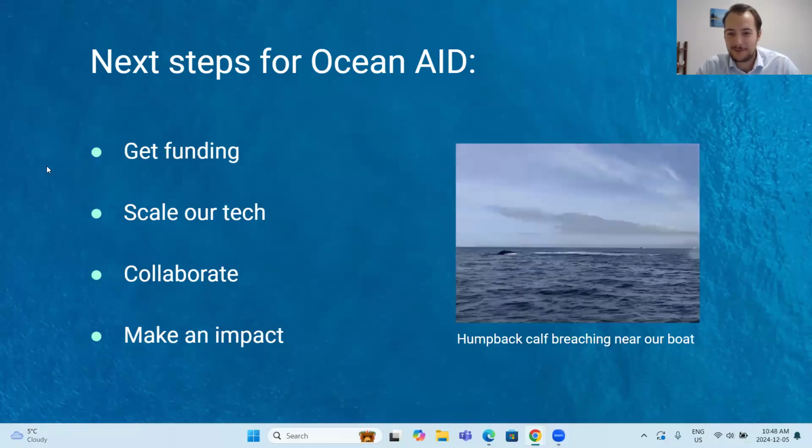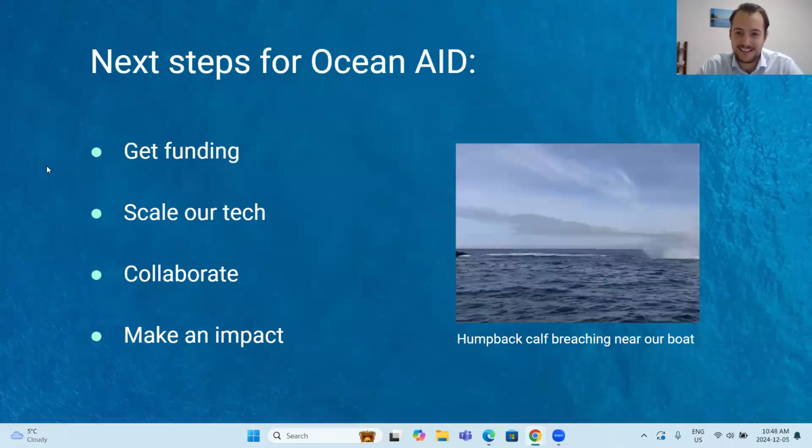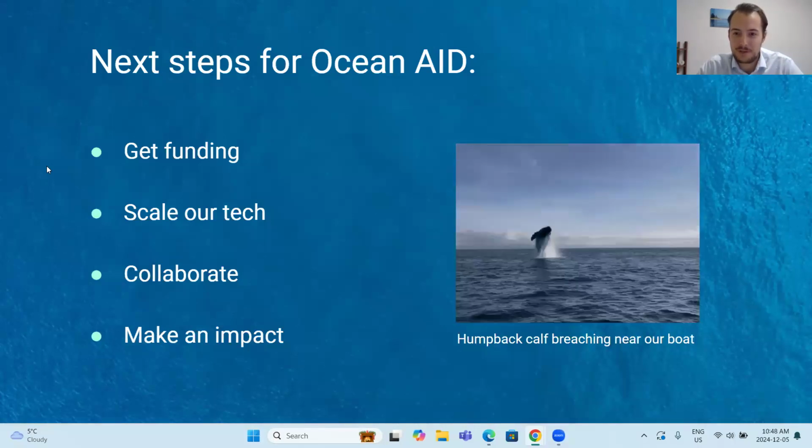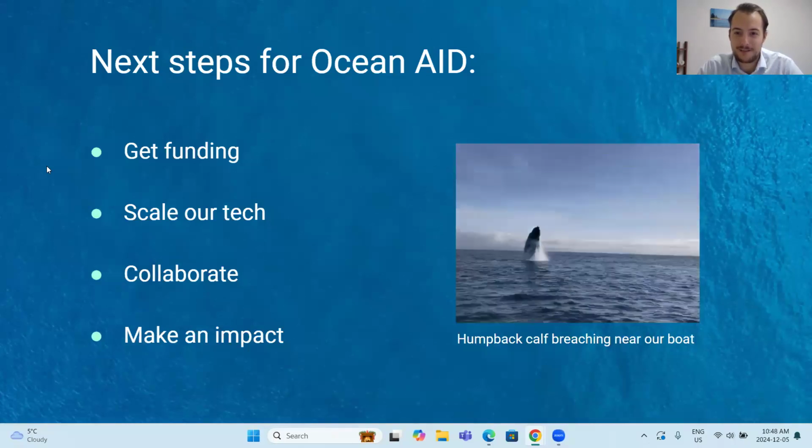And this is actually a humpback whale that was breaching near our boat. Pretty amazing to see. The mother actually breached right before this, and you can see her tail going down, and the baby came and copied.